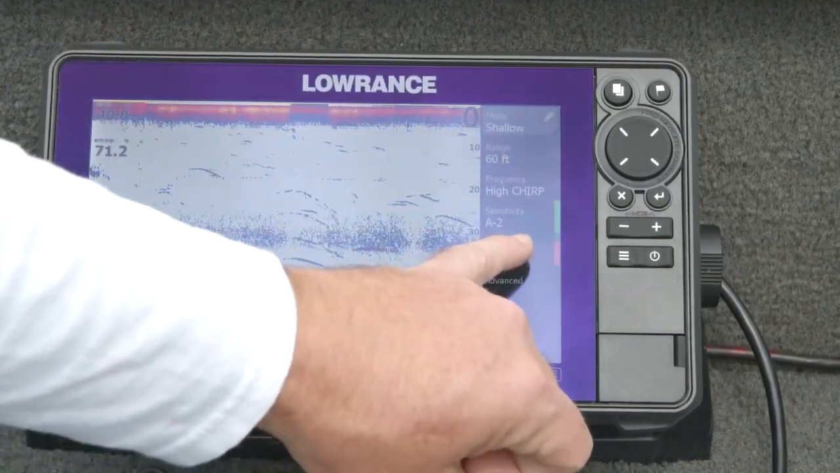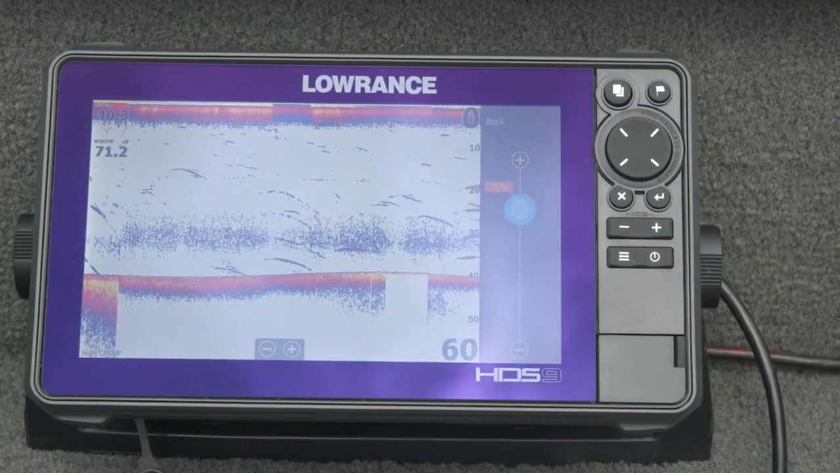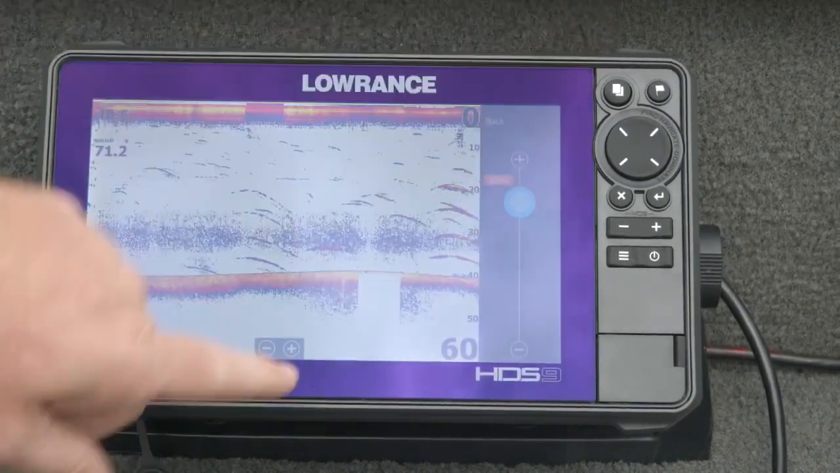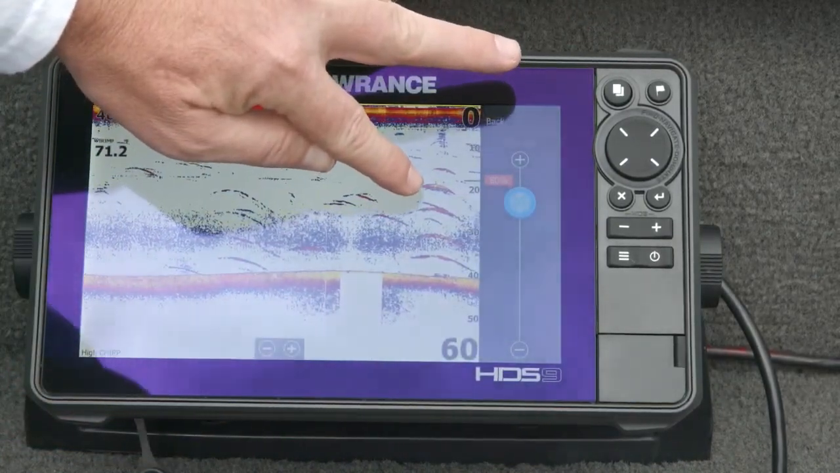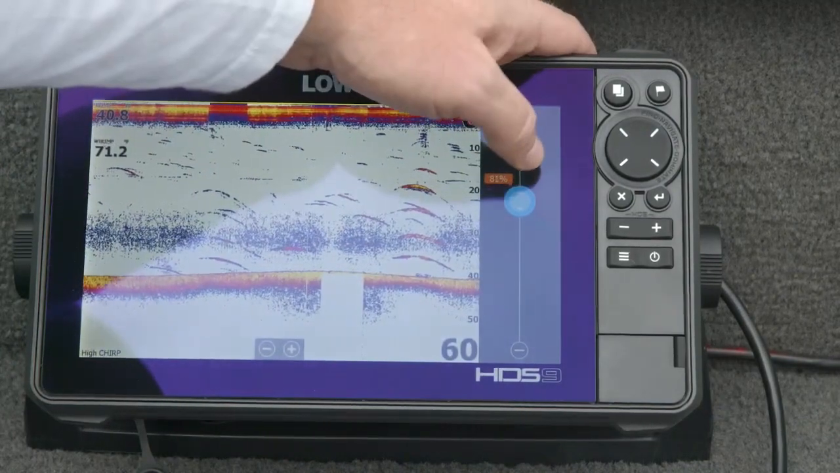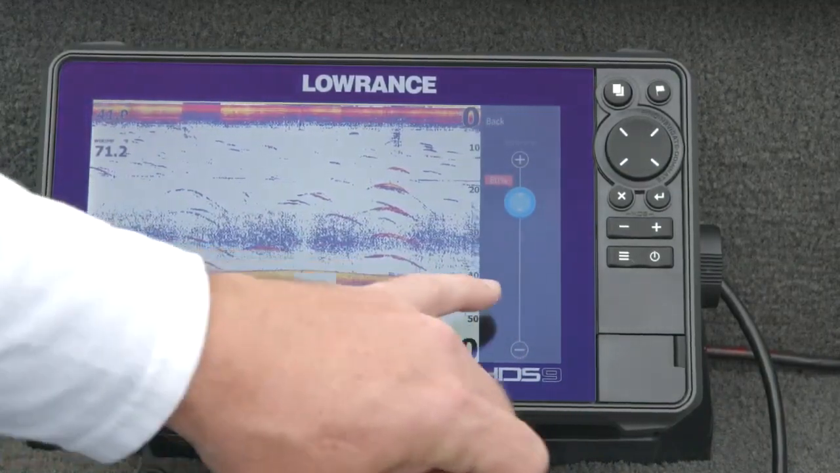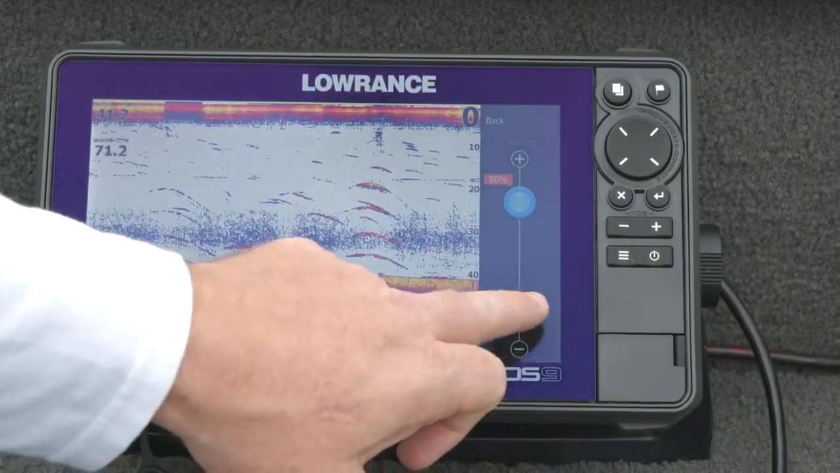The only other one on this main menu is color line. This basically biases the color palette you have chosen to highlight certain colors. In this one, if you turn this up, you can see we bring in more yellows. Like if I wanted to see the actual air bladders in those tennis balls that we dropped over water, I can turn this up and pull a little bit more yellow out of it. I can also use it to help differentiate bottom hardness. The brighter the color in this palette, the stronger the signal return.